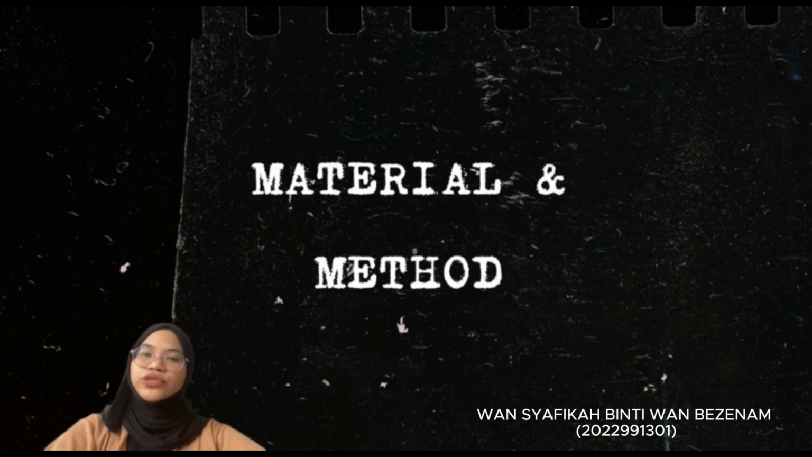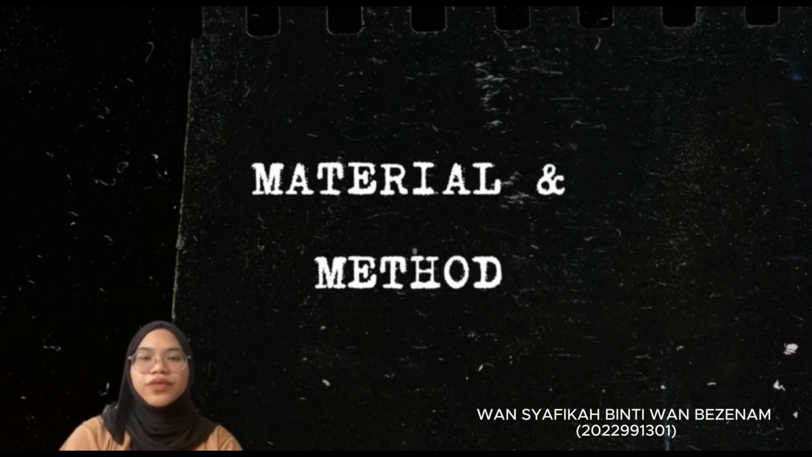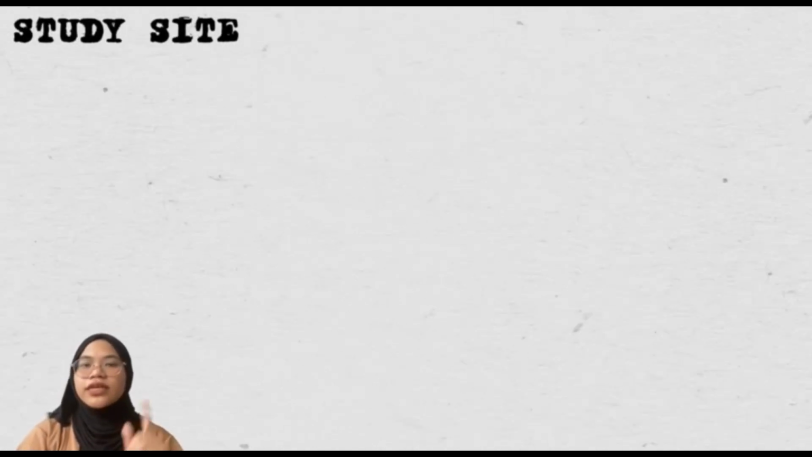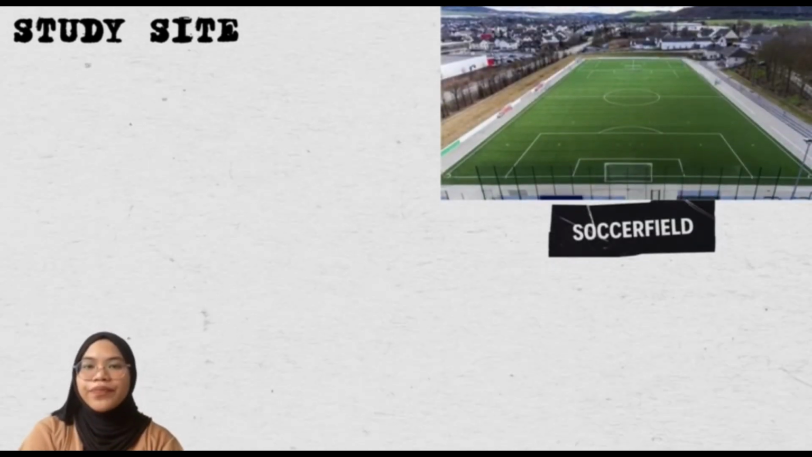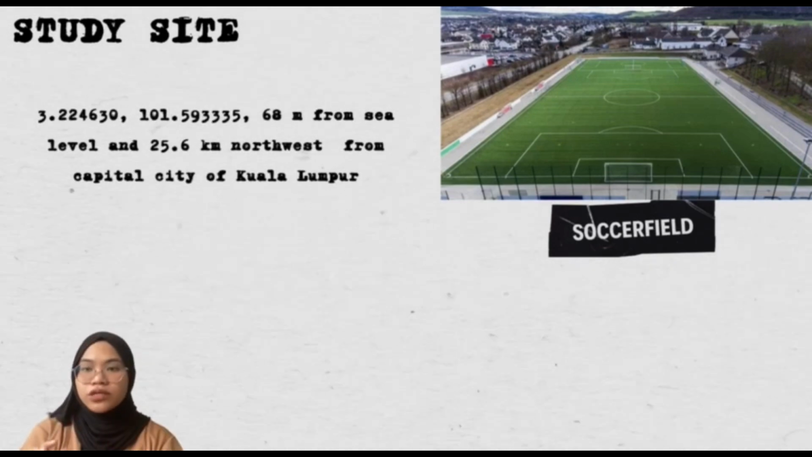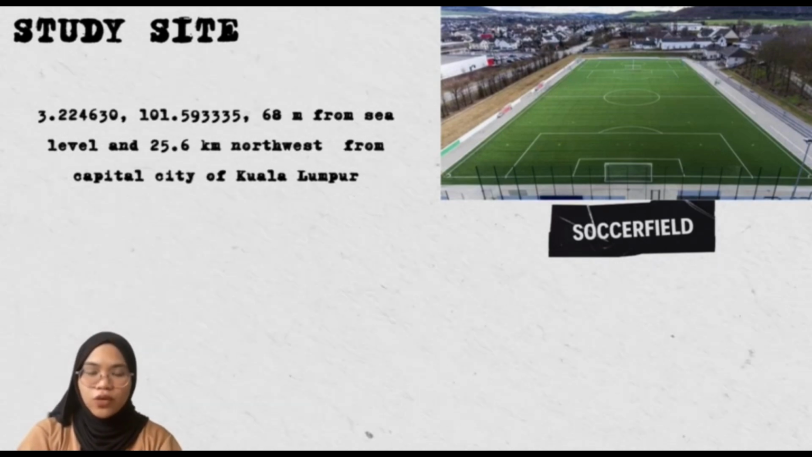Now let's jump into the materials and methods of thermal drone in detection of the larval mass temperature in decomposed rabbit carcasses. So now let's take a look at the first one, which is the study site. The place that was chosen for this experiment is a soccer field, which is flat, treeless, and covered with carpet grass. It is 25.6 km north of the capital city of Kuala Lumpur, Malaysia.